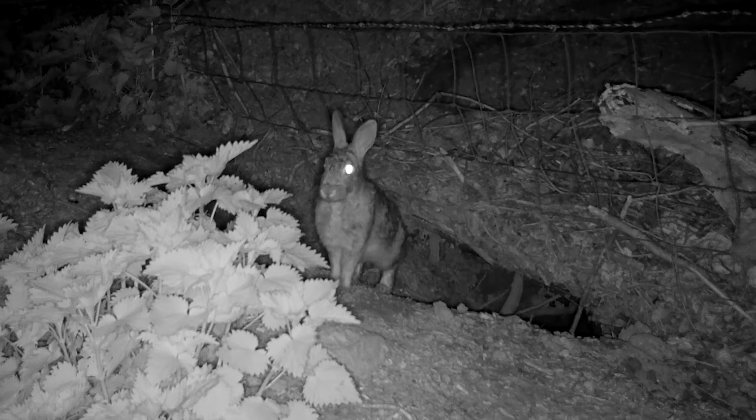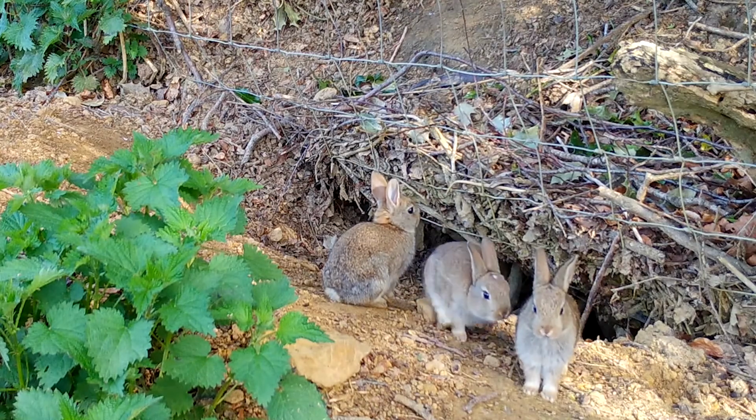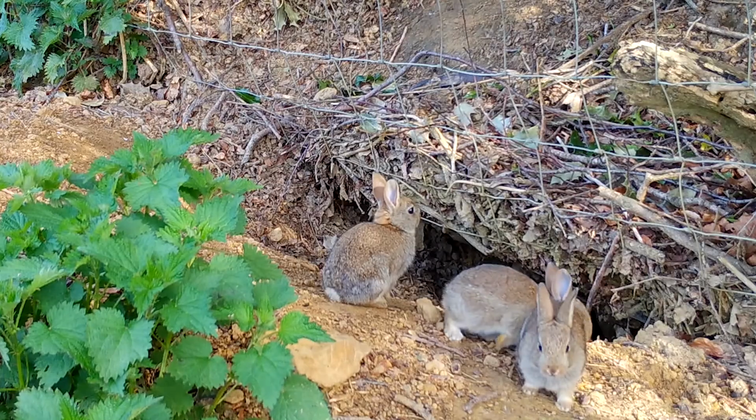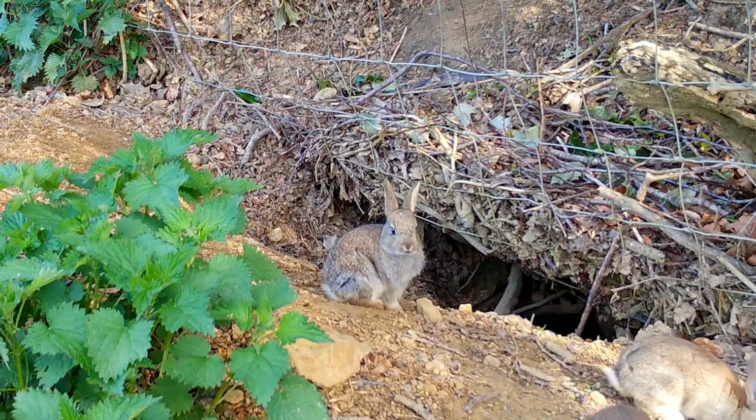Rabbits are famed for their productivity when it comes to breeding, and each year a female rabbit, known as a doe, can give birth to a litter of 3 to 7 kits every month during the breeding season, which spans from January to August. So in 1 year, an individual doe could actually give birth to 56 kits.